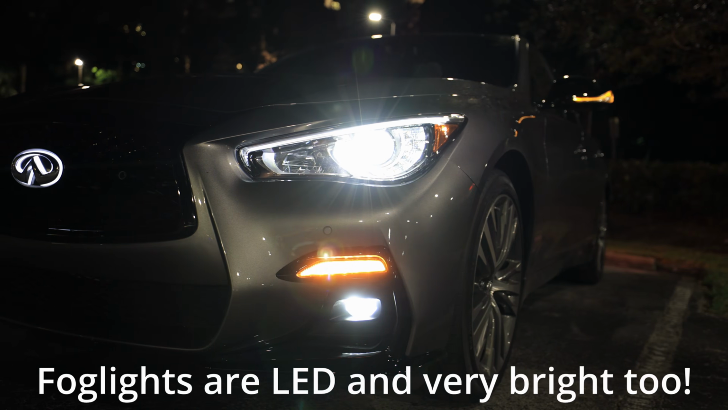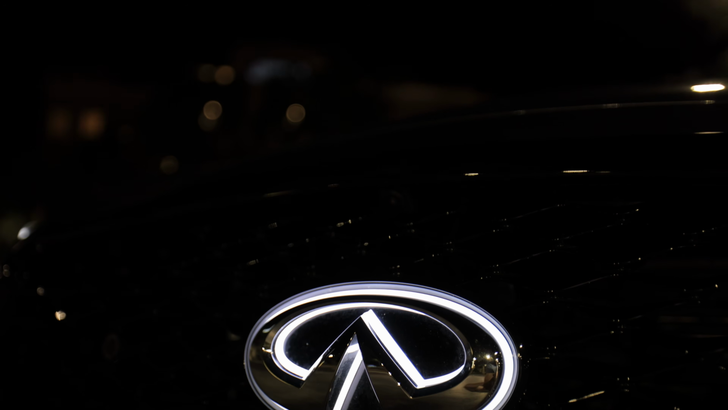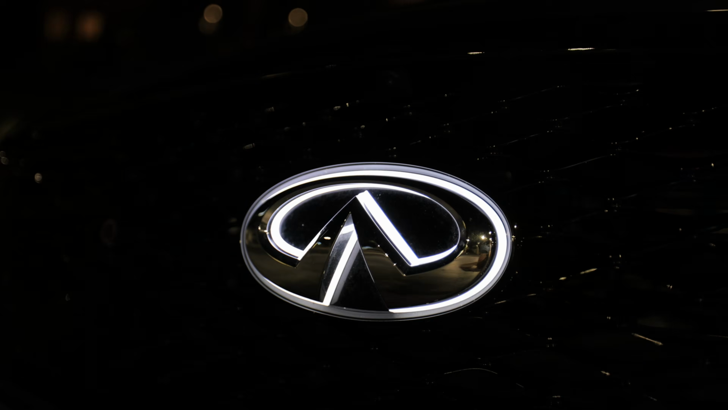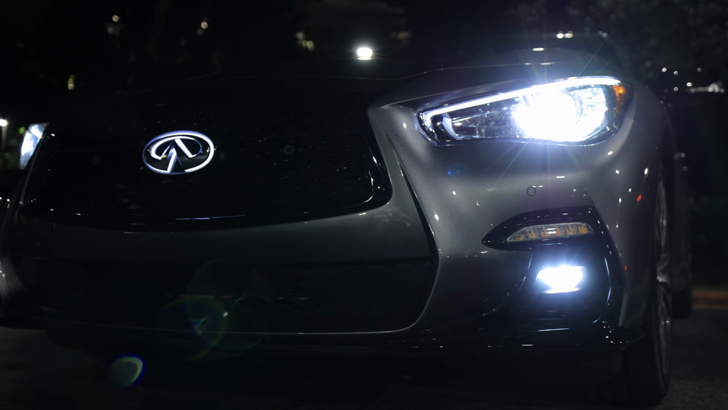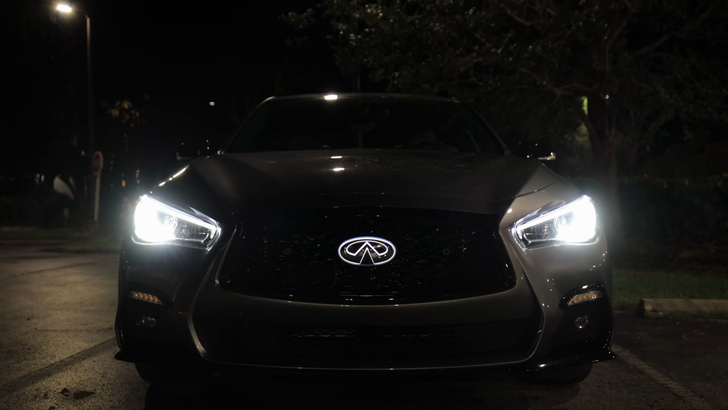We have a very bright LED turn signal on each end. We also have the additional option of the illuminated Infiniti logo, which I think looks great. The headlights, you know, they haven't held up that well, but really it's quite surprising that this vehicle still looks as good as it does nearly 10 years later.